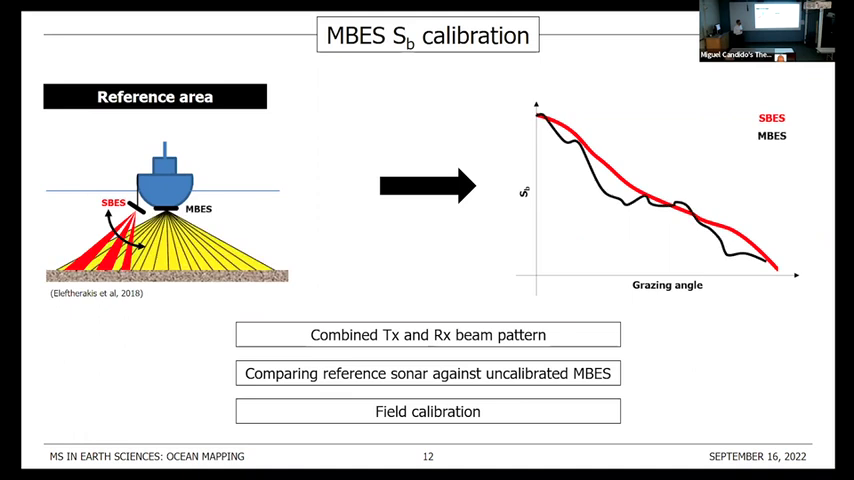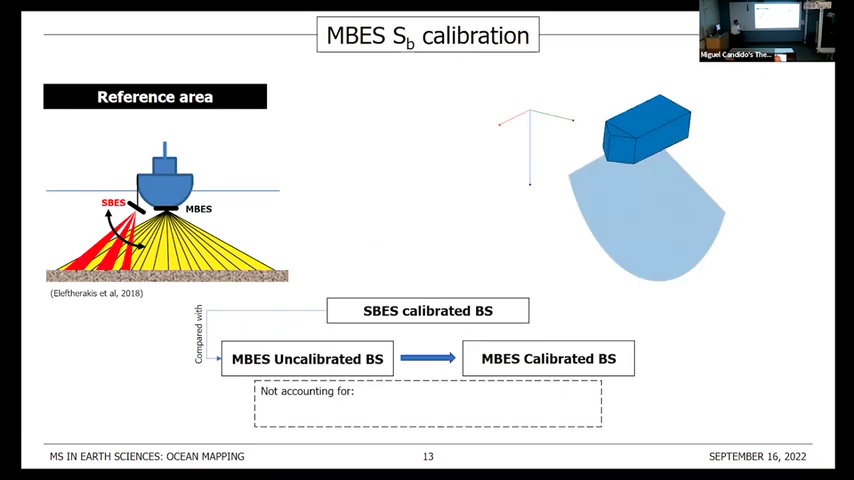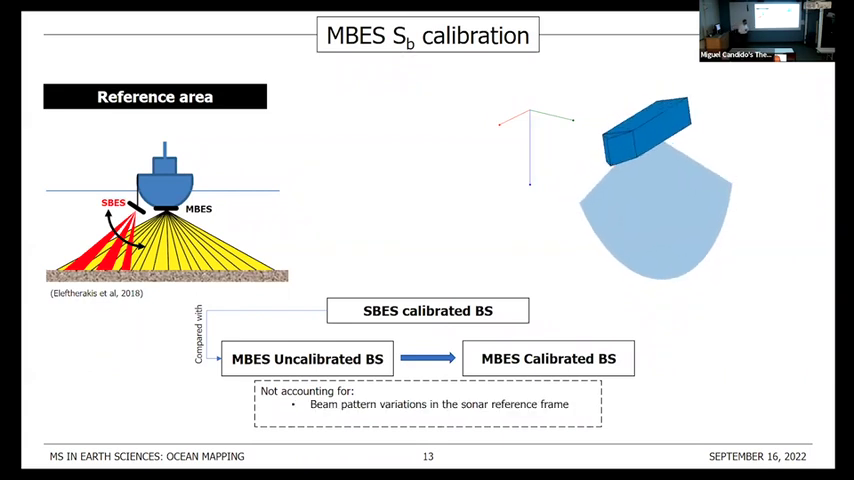And then we can compare it with our uncalibrated ARC that we generate with the sonar that's not calibrated. And by comparing the two data sets, we might be able to calibrate the multibeam. In fact, Lefterakis et al. implemented a reference area calibration approach. They used a single sector multibeam, a 2040, if I'm not wrong. But they assumed that the beam pattern of the multibeam was fixed in a vertical reference frame. So they didn't account for the motion of the sonar reference frame.